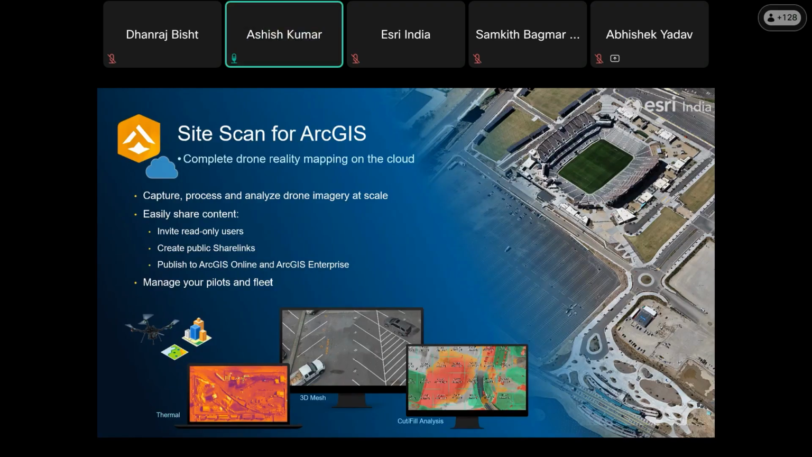Here you can utilize your drone imaging capability, plan your drone fleet, and capture your data through ArcGIS SiteScan, where you can plan your flight plan. After capturing, you can process those data into products like 2D orthomosaics, true orthos, and different geospatial products, and then analyze the drone imagery at scale.